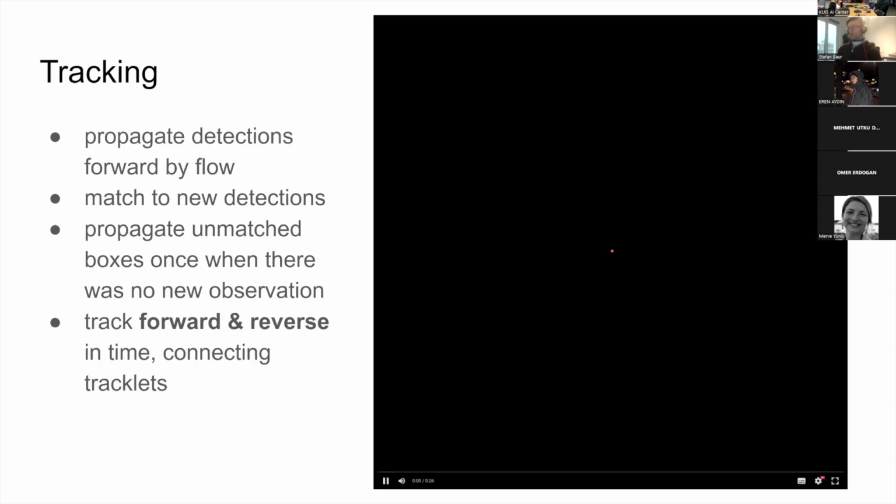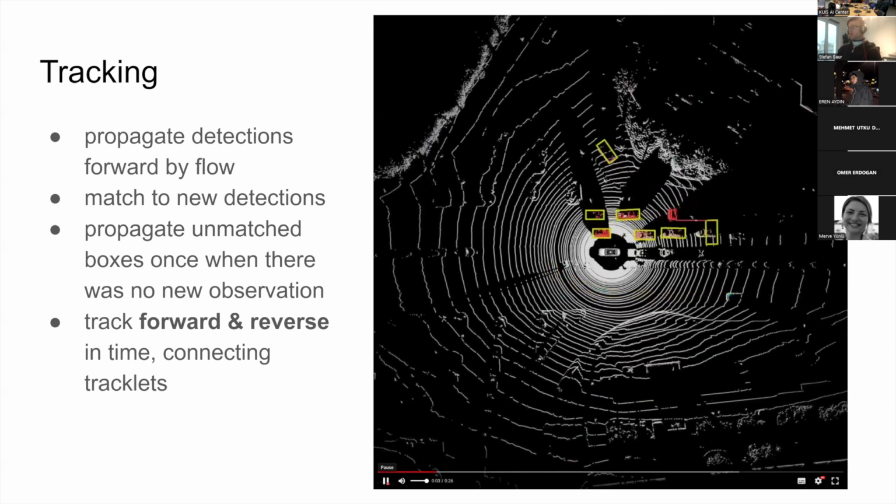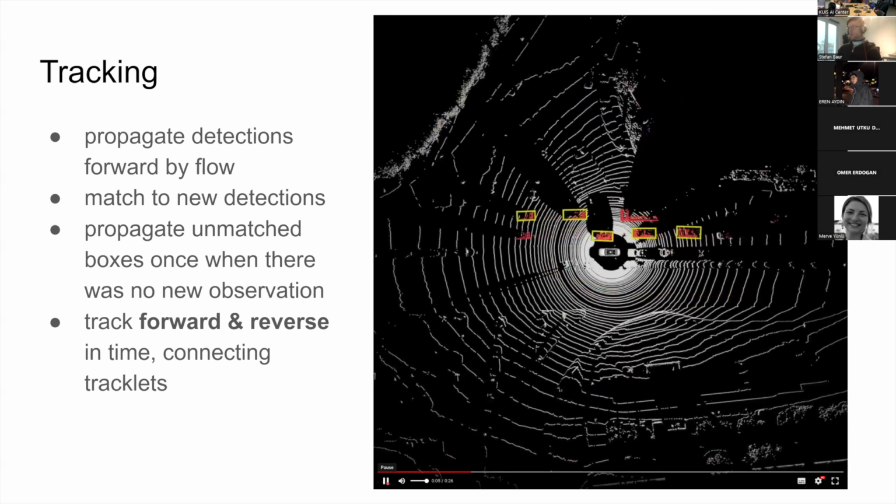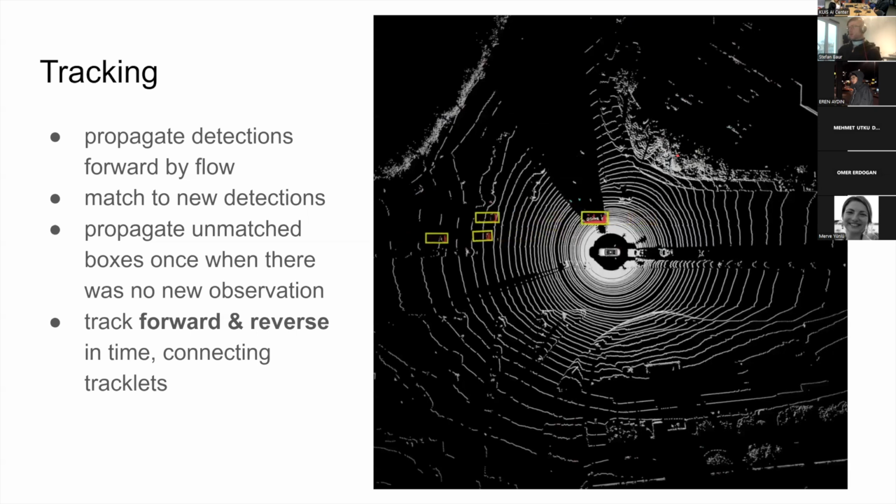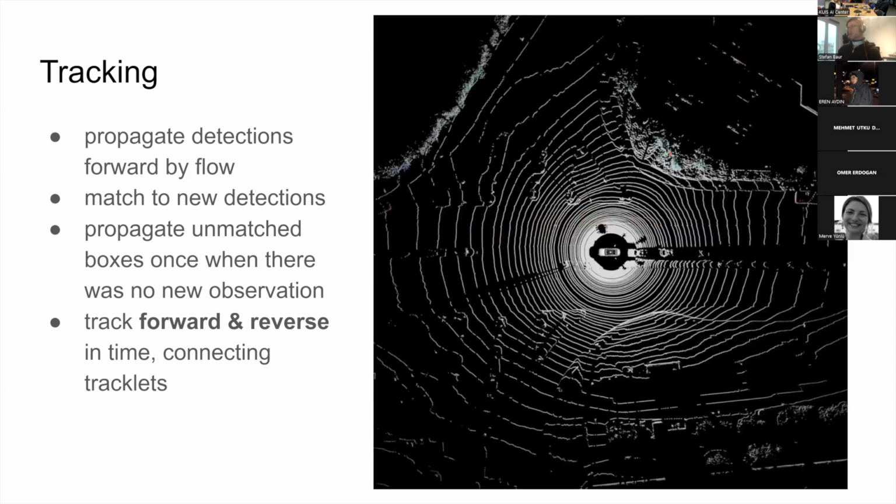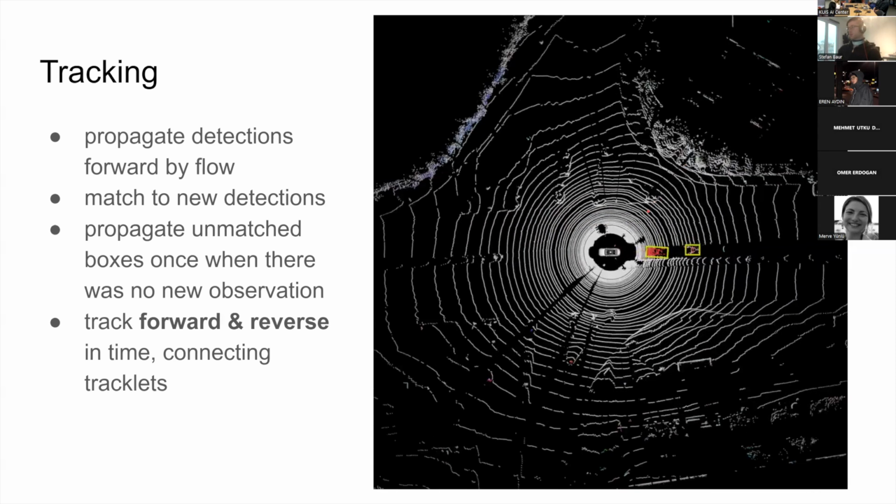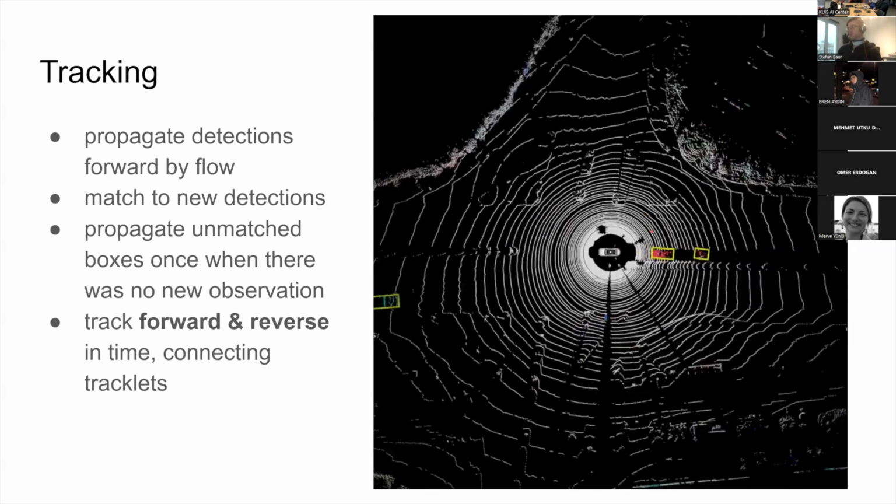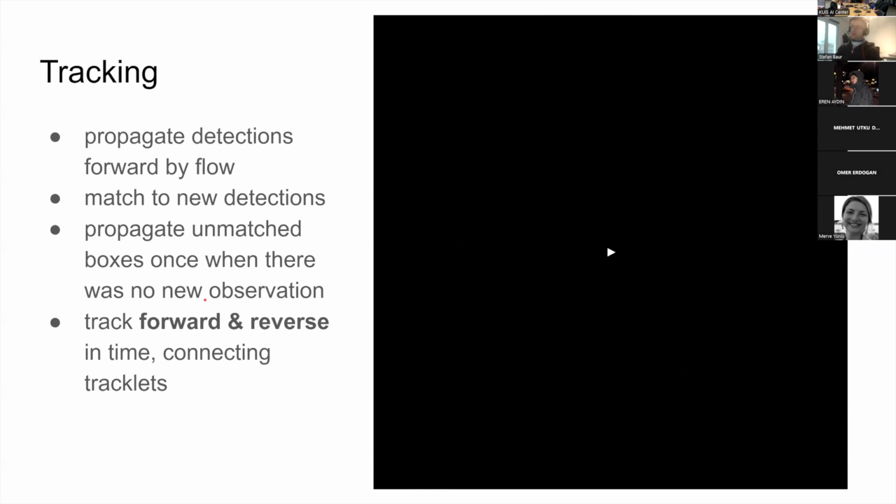And this is then the result if you apply this tracking framework. Now you can see these false positives in the background have mostly disappeared. Maybe we have also lost a few good detections, but mostly we are left with high quality detections that are actually positives. And we can apply this tracking in forward and in reverse, and then we can just connect the tracklets.